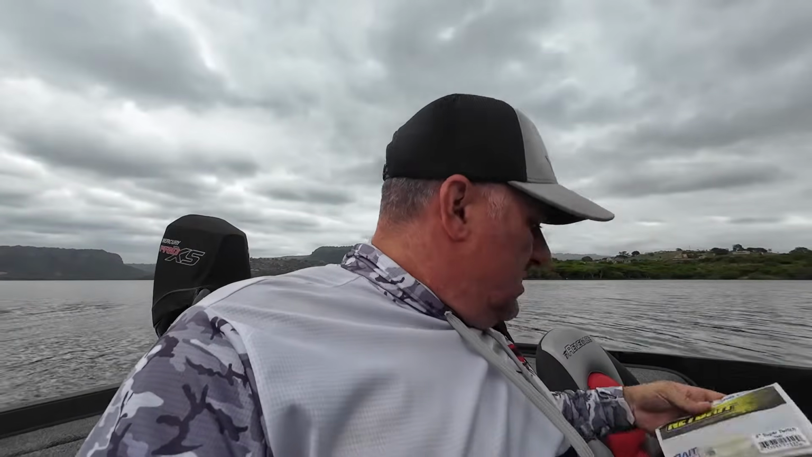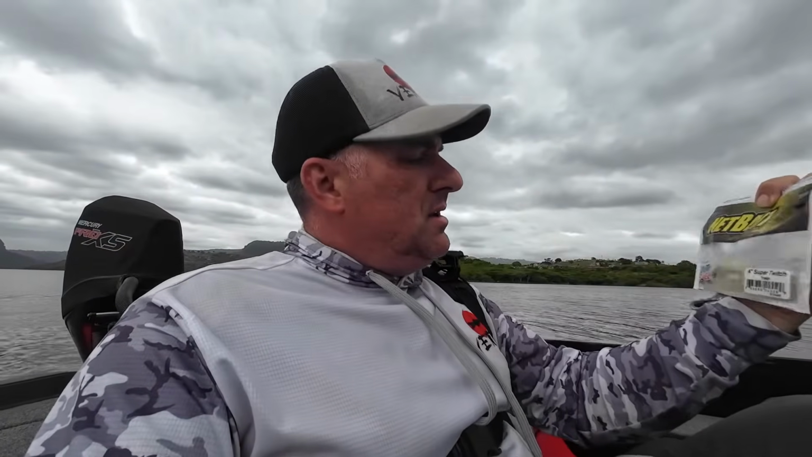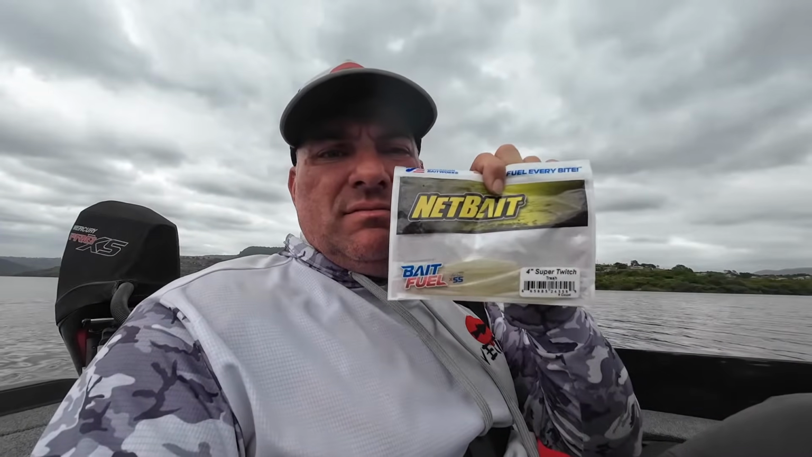Okay, so this is what I did. I got this guy here, little minnow style bait. It's just net bait. So it's a 4-inch super twitch. And the reason I put this on is also because it's got the bait fuel in it. So I wanted that slower presentation. Put some bait fuel on it, on the plastic, rub it on.